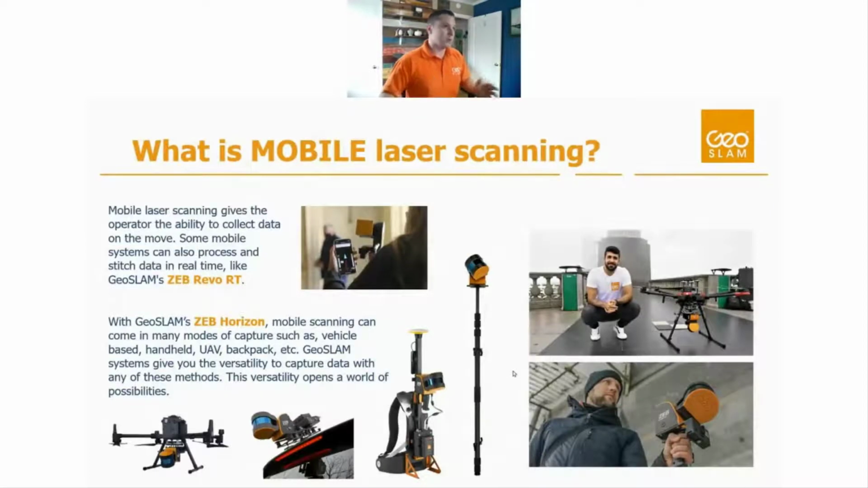So what is mobile laser scanning? It's basically the same thing, but we're doing it on the move. It's a system that is using a LiDAR sensor that we can move with and capture data continuously, as opposed to from any fixed position, which is what we call static laser scanning. And I'll compare those on the next slide. But mobile laser scanning really gives the operator the ability to move freely with the instrument, and really opens up a lot of possibilities, and allows you to capture data a lot more quickly as well, which is one of the primary benefits of mobile laser scanning.